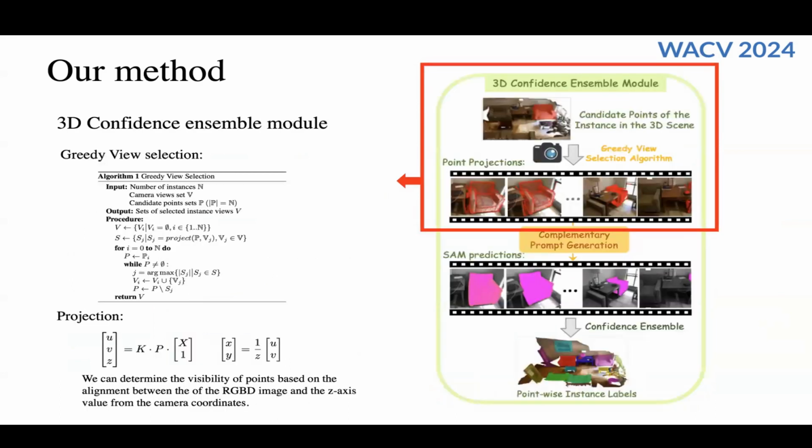Then we design a 3D confidence ensemble module. In this module, we first run a greedy view selection algorithm to select the point projection views so that every point is visible in the selected views.